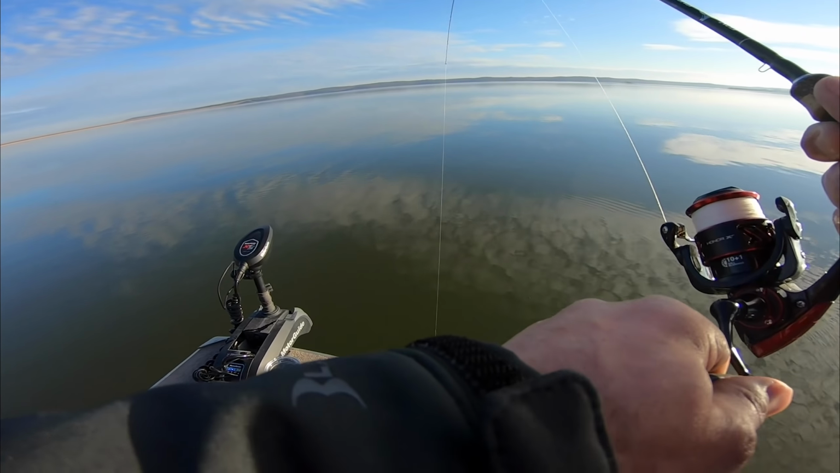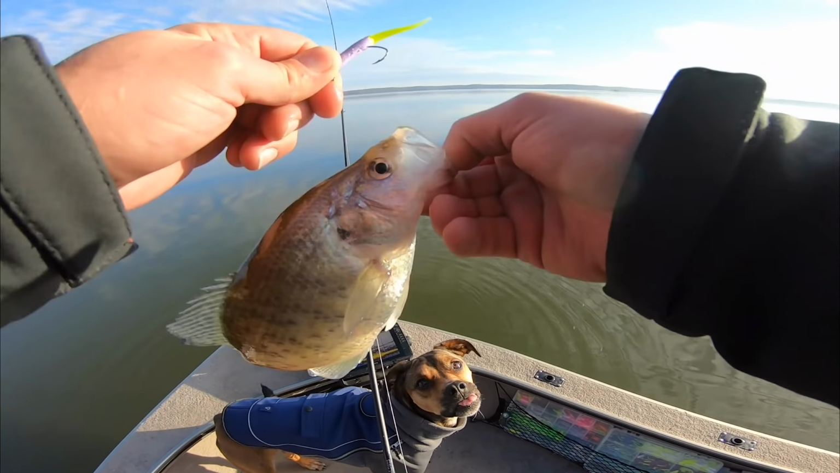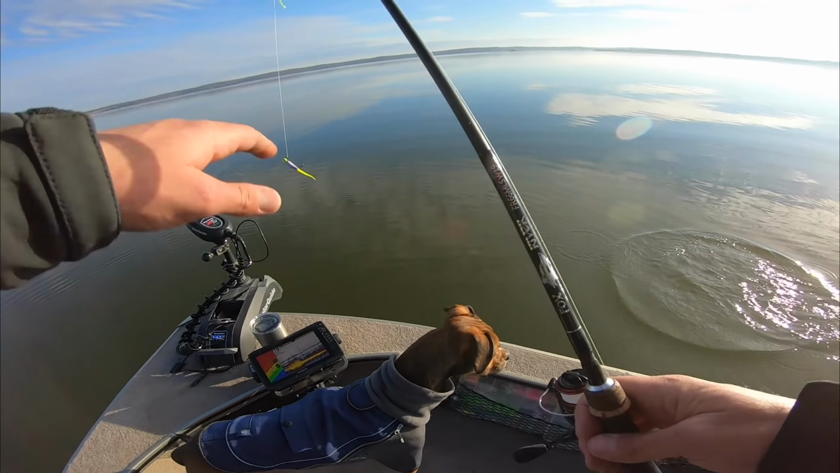There we go. Fish on, not a giant, but that was the first drop down after I pulled the baits up and showed you guys what was going on. Not brush fish, suspended, schooling crappies just off the brush.